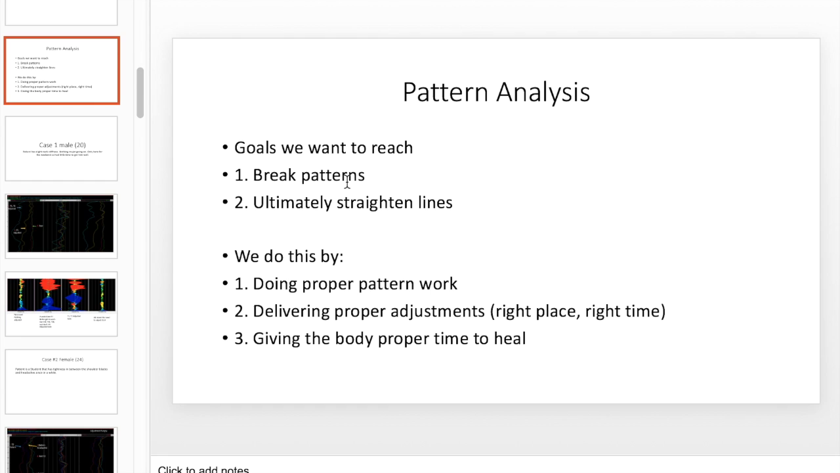So, pattern analysis. Using Pierce, we want to break any patterns at the patient's end, and ultimately we want the lines to straighten out, vertically up and down. We want them to be fairly straight. How we achieve this is we have to do proper pattern work, so we have to make sure they're in pattern or out of pattern if we're going to adjust.